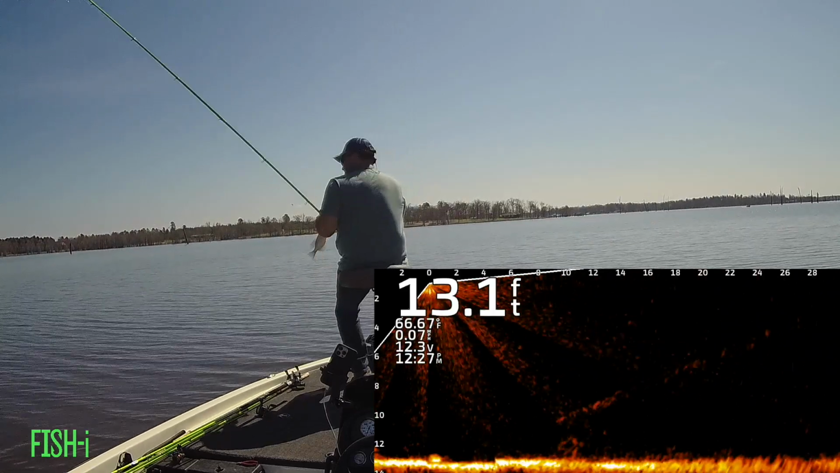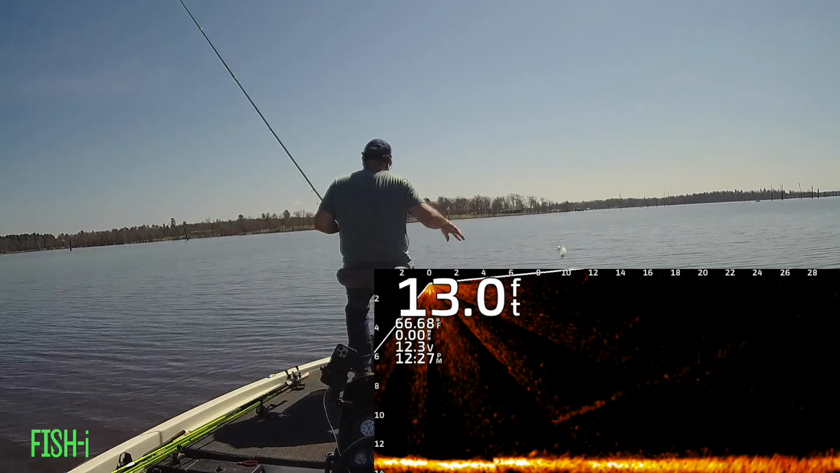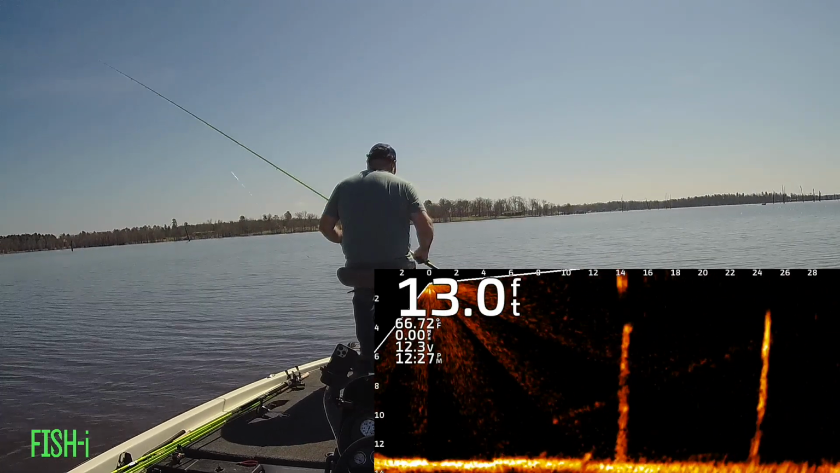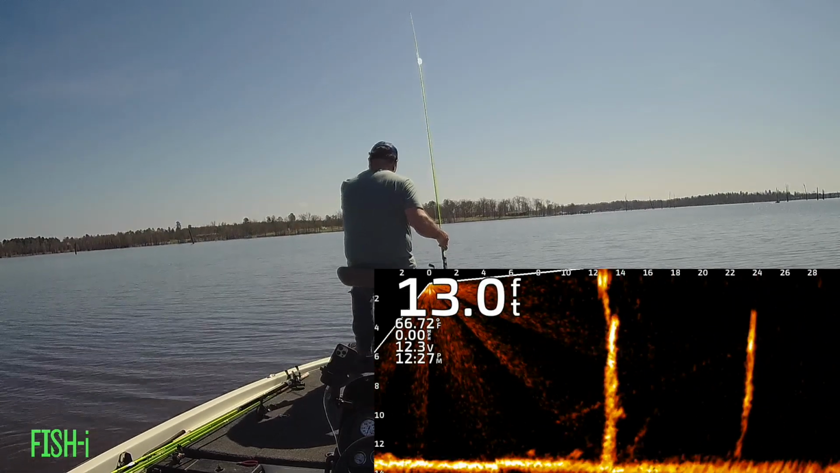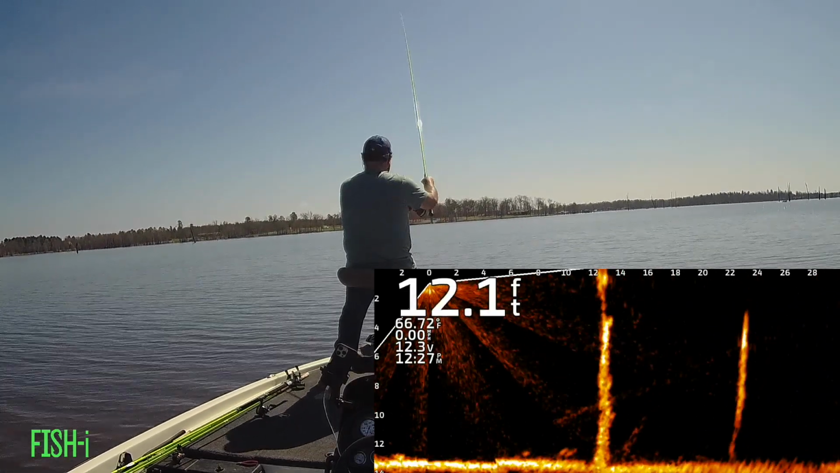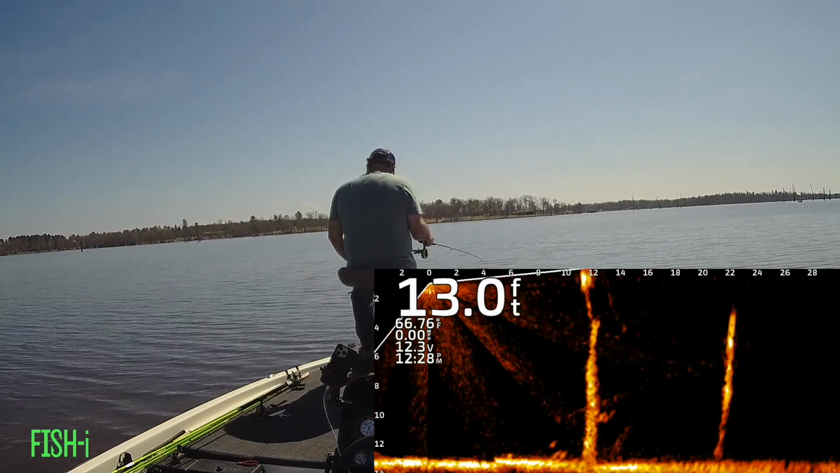Still looking. Caught that one, threw him back, glanced around on the Livescope, see what else might be out there. Hey, what's that? Check out that tree right there. There's a knot about 3 foot off the bottom. Gotta check him out.